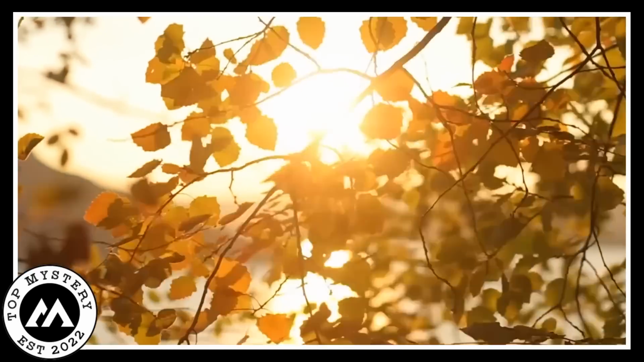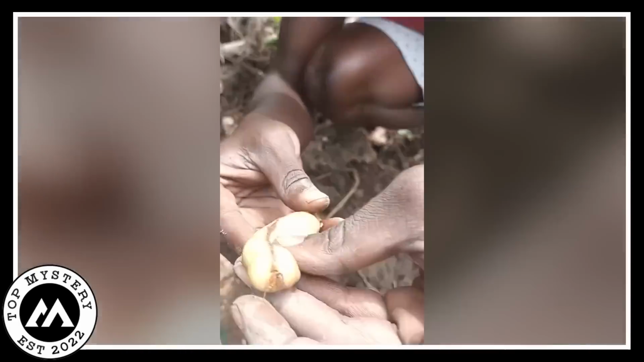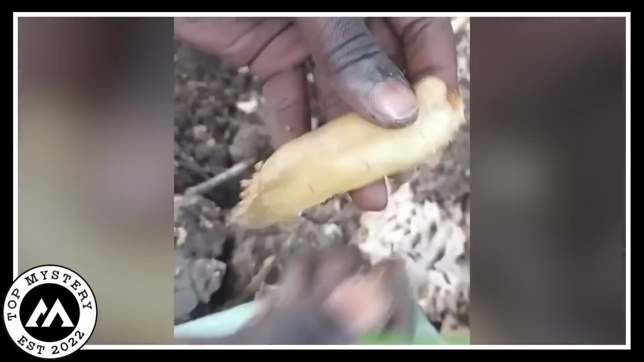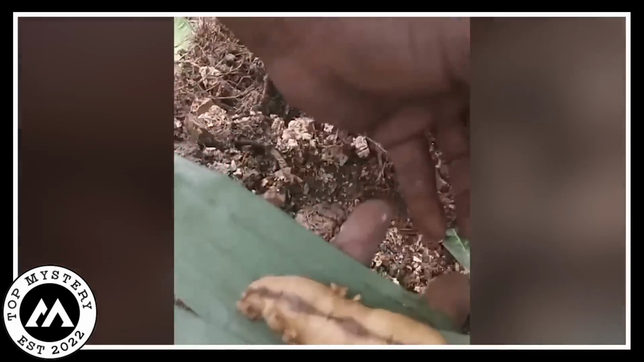Sunlight filters through the trees, giving the whole thing a magical vibe. The dude behind the camera clearly has a soft spot for the queen termite and the forest. Whether he's chasing scientific curiosity or just vibing with nature, it's a brief but mind-blowing moment that leaves you wondering about the untold secrets lurking in the heart of the forest.